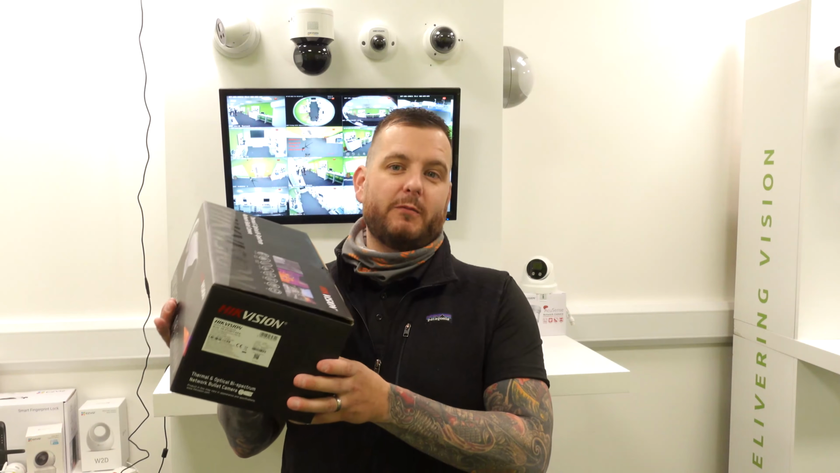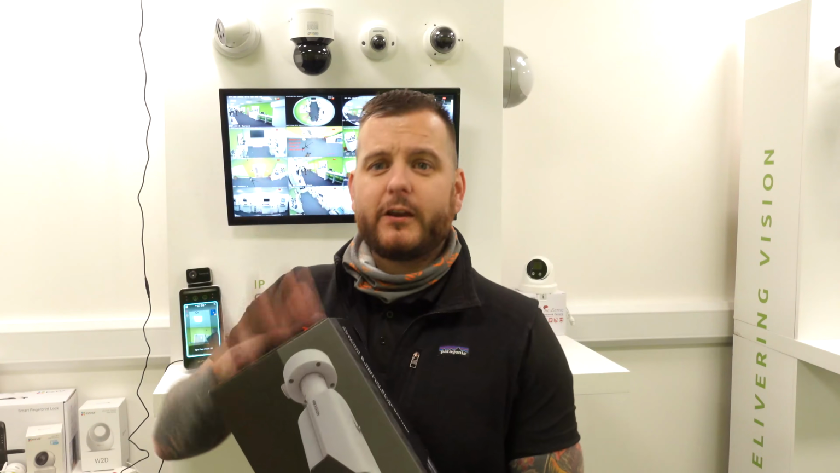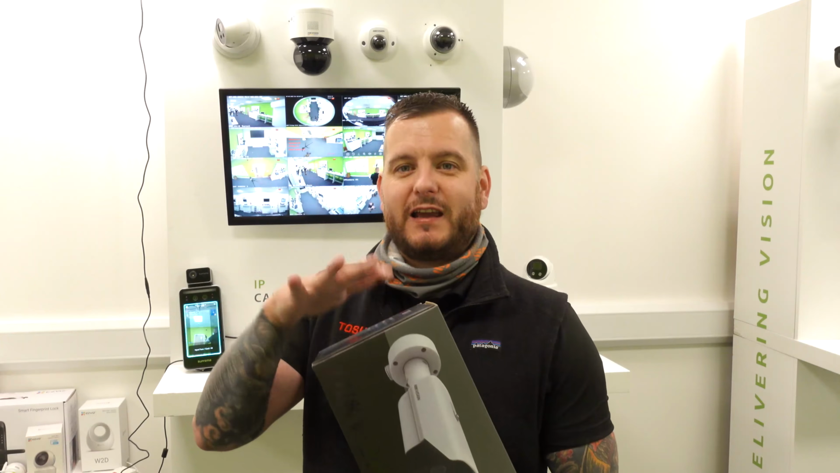So what are we going to look at today? We're going to look at a new thermal camera from Hikvision. They've relabeled the thermal eco range as HeatPro. They've improved the VCA analysis engine and the way that you can configure that on the web menu.